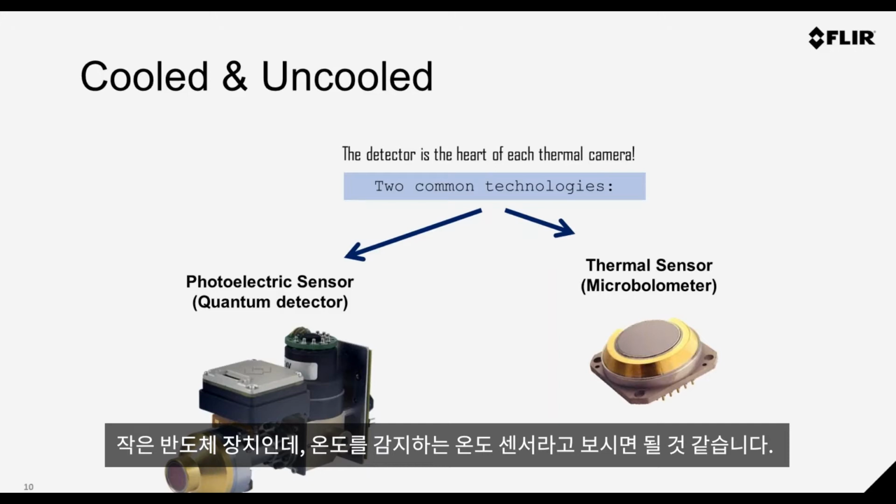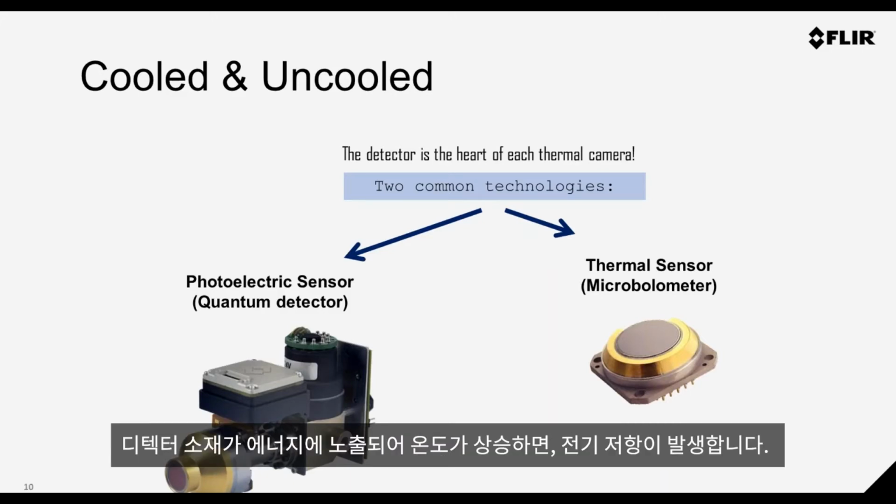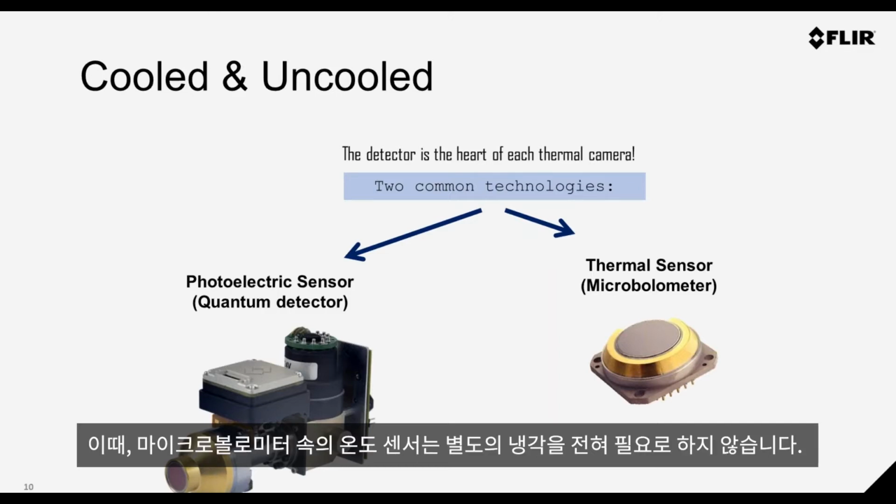It works in the wavelength of around 7.5 to 14 micron, and this energy strikes the detector material and heats it up, and this heating causes a change in electrical resistance. If we were to simplify this process, we measure this resistive change and process it into a temperature. We correlate this temperature using different black bodies and known standards. But effectively, this thermal sensor, this microbolometer, doesn't require any cooling.